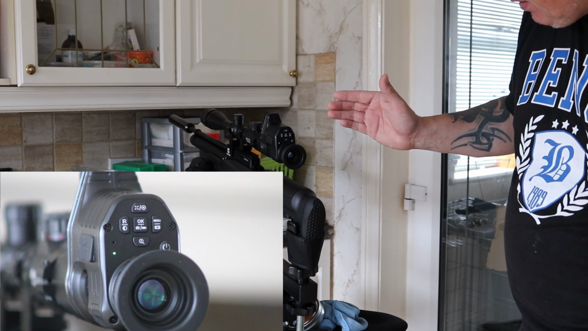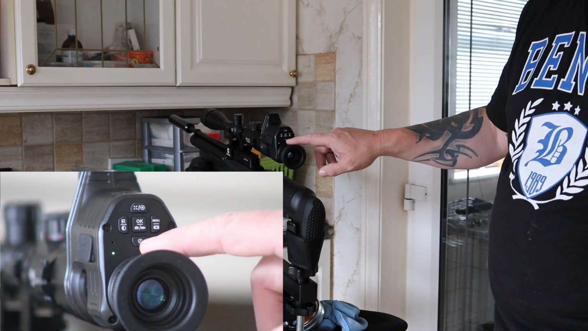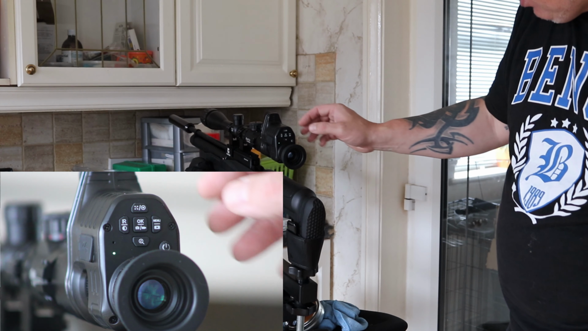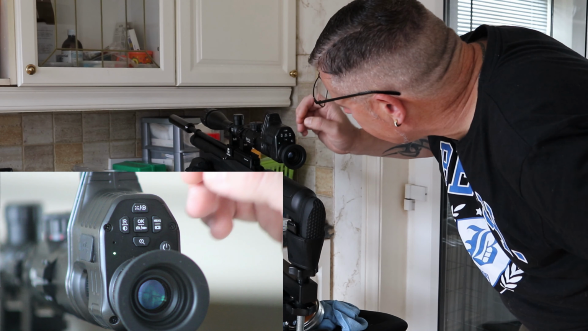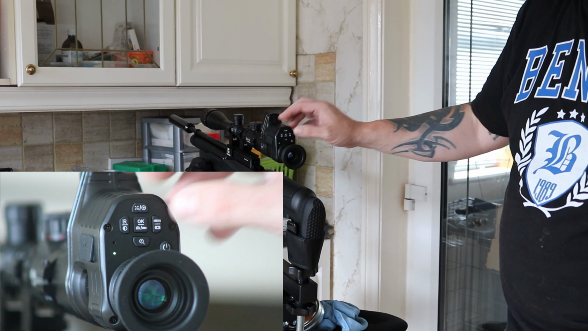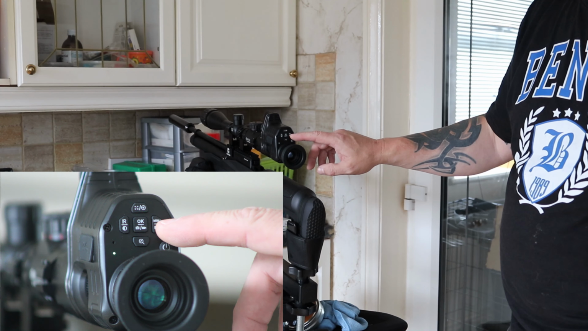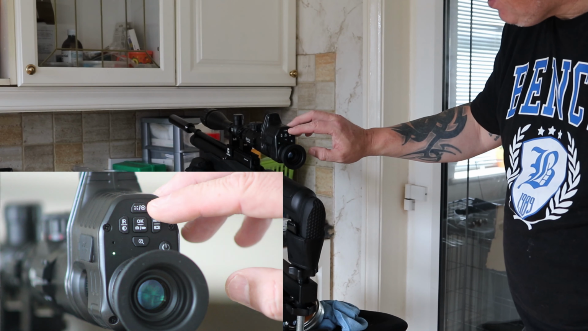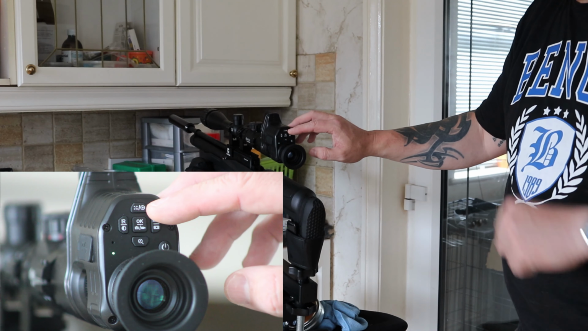You've got a button here at the bottom, which is shaped like a magnifying glass. That's the zoom. You can press that, and you can zoom in on whatever object you're trying to focus in on. On this side, you've got your menu. And if you want to play back any of the film that you've done inside the lens, there's also the option of that. It's a long press for the menu, and I think it's a short press, if I remember right, to watch your videos back.